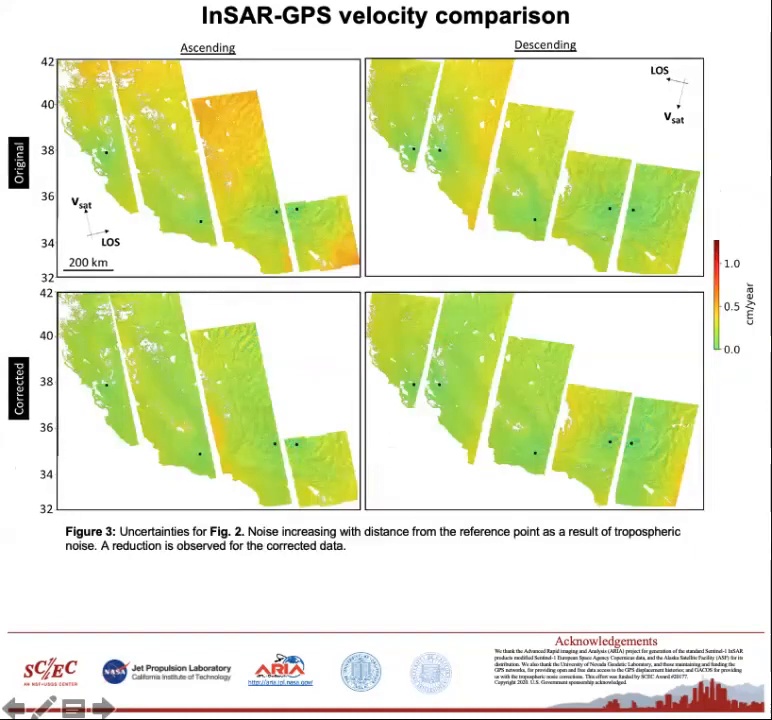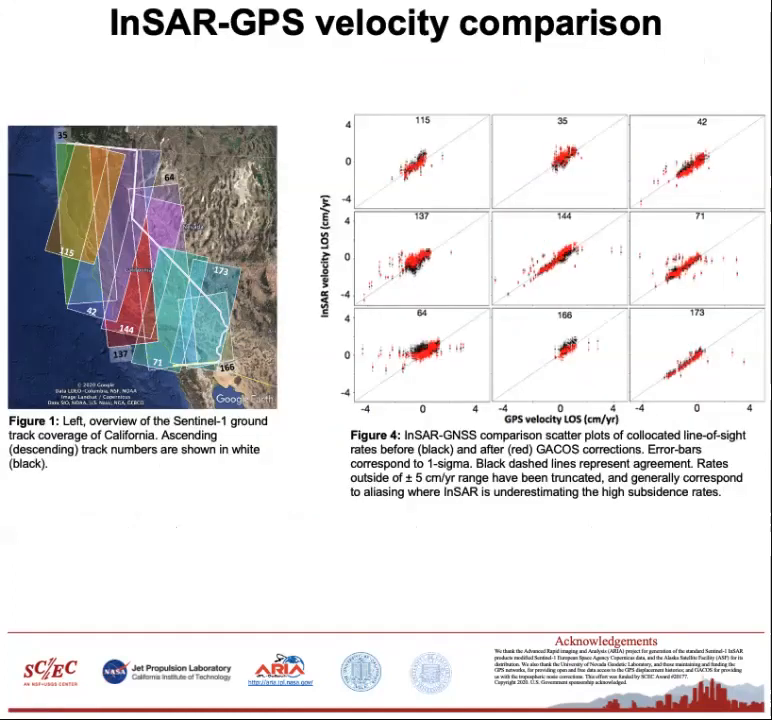First, for the most part, uncertainties associated with InSAR velocities are rather low, and you can see that the long wavelength errors are reduced after applying tropospheric corrections, which is anticipated. And there's also good agreement between InSAR and GNSS stations, but with some caveats, namely caveats which are better illustrated here to the right in figure 4, where we see scatter plots for each InSAR track representing comparisons of co-located InSAR and GNSS line of sight rates.